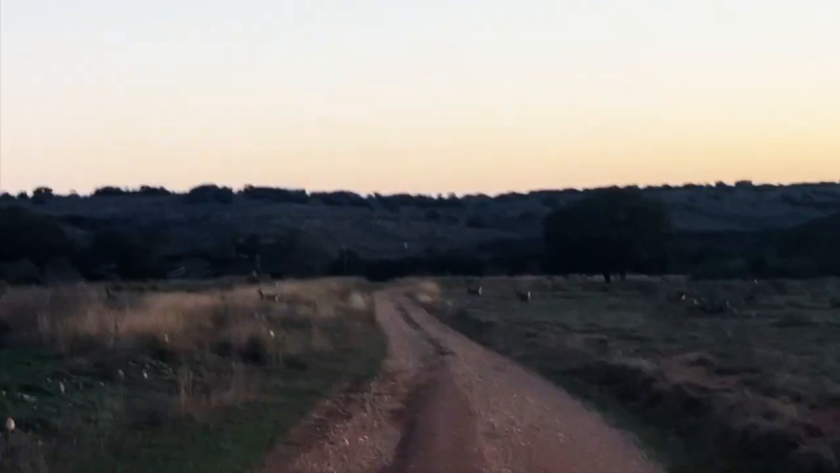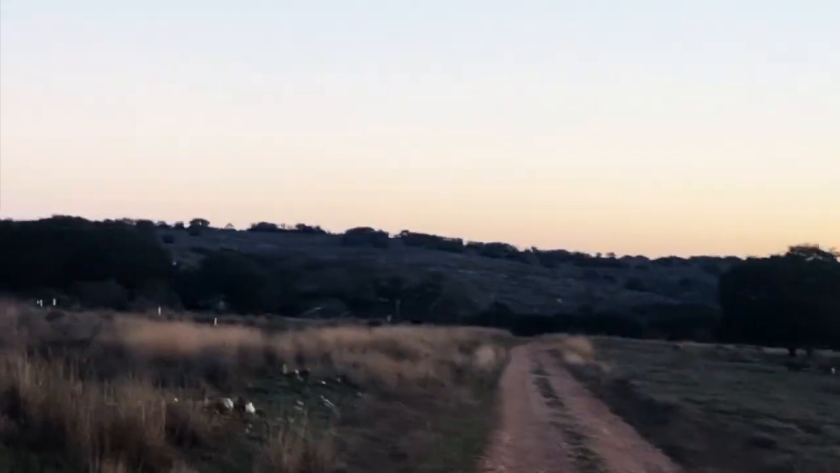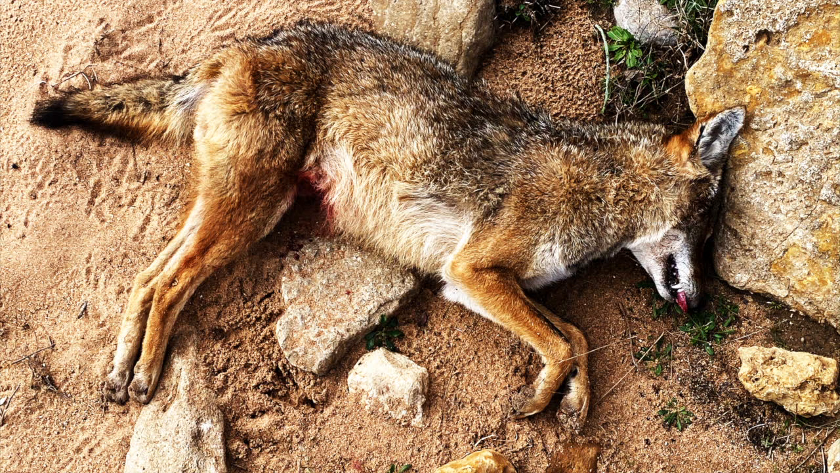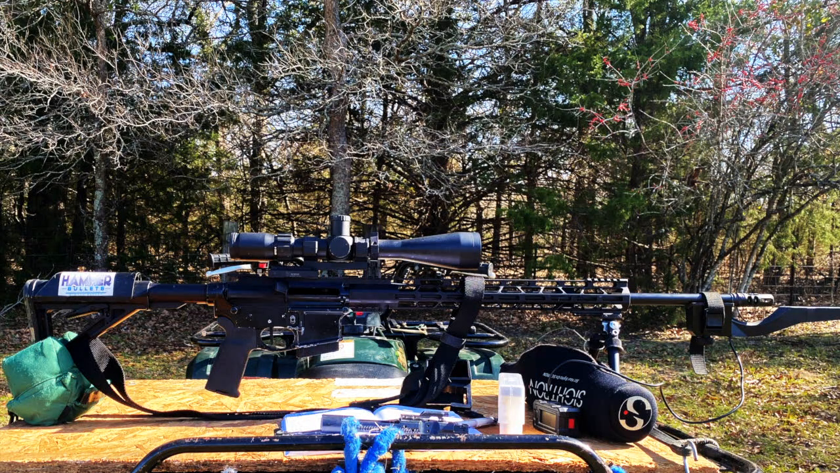The property I'm going to be hunting tonight, the landowner entered into a program in his county where they're paying $80 for every set of coyote ears that are turned in. My goal was to shoot 2 coyotes to pay back what he put into the program. This would be the maiden voyage for the 7mm Valkyrie.